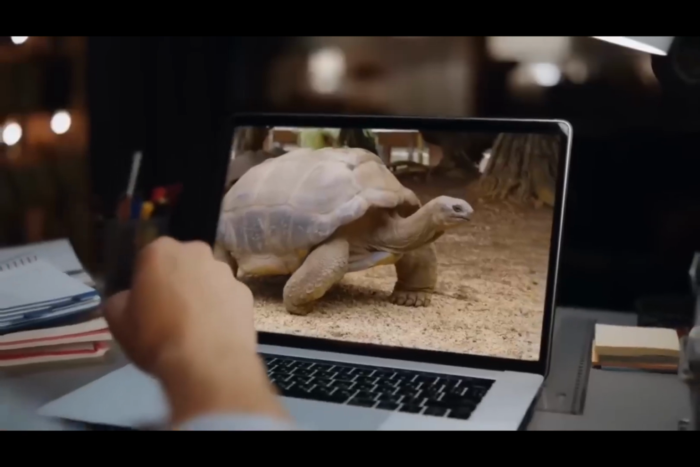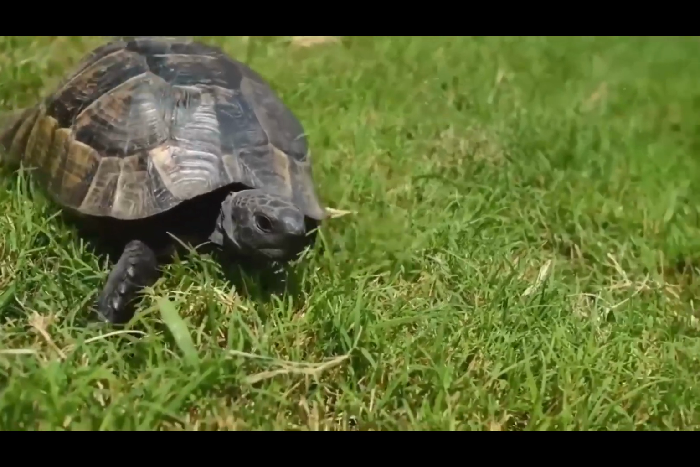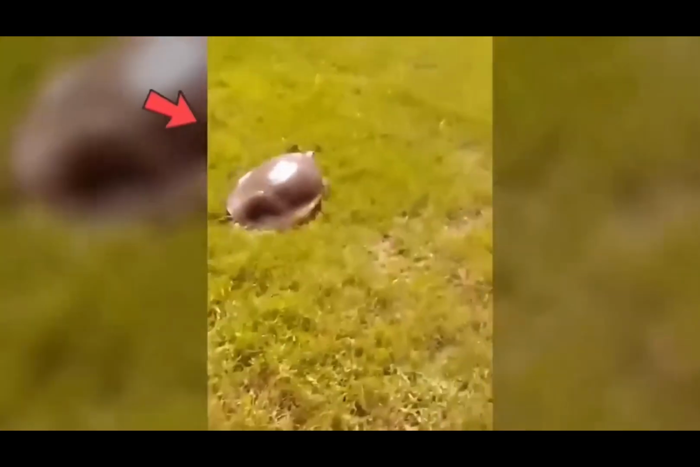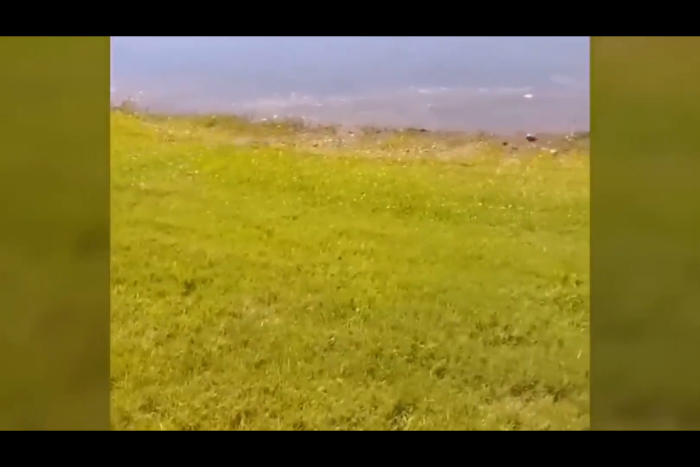There were times when people used to think that turtles were slow, and slow and steady does win the race. But not today. Today, these turtles have learned to be fast. And not just fast, but the fastest. Look at it. If there was a record which I could give, I'd give this one for the fastest turtle on planet Earth.